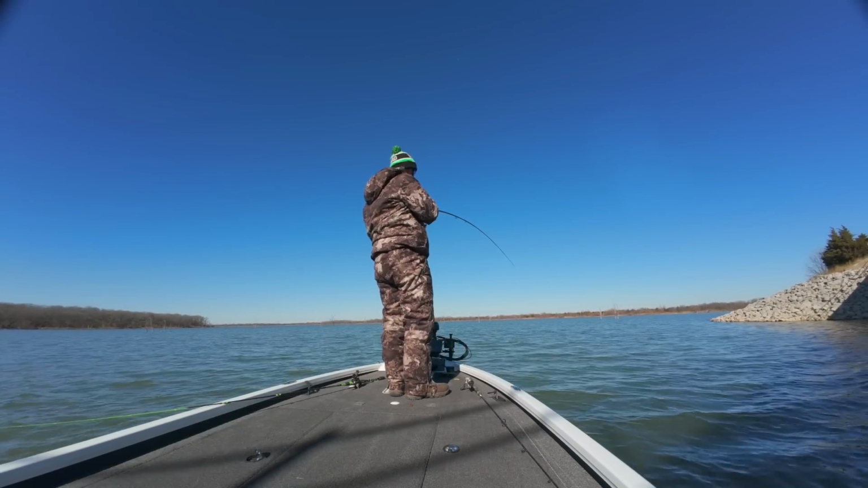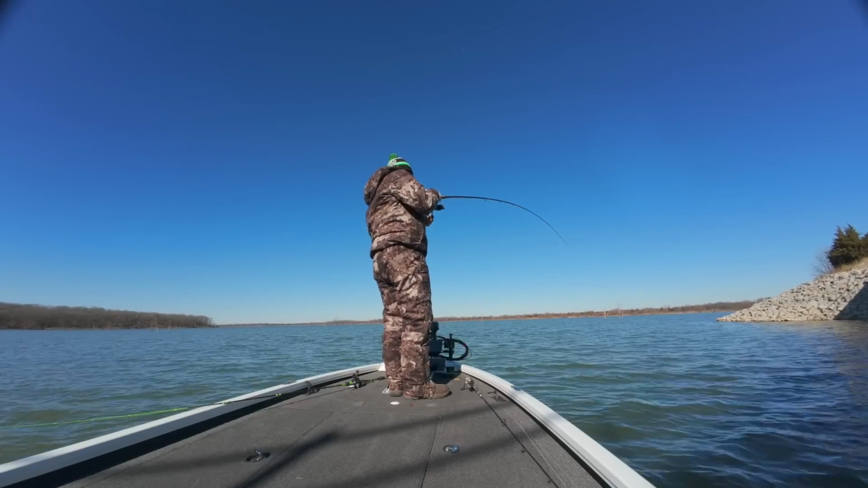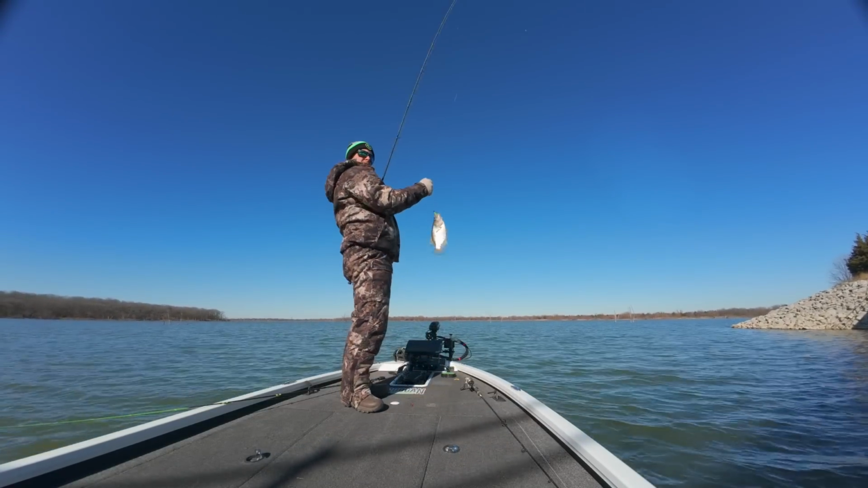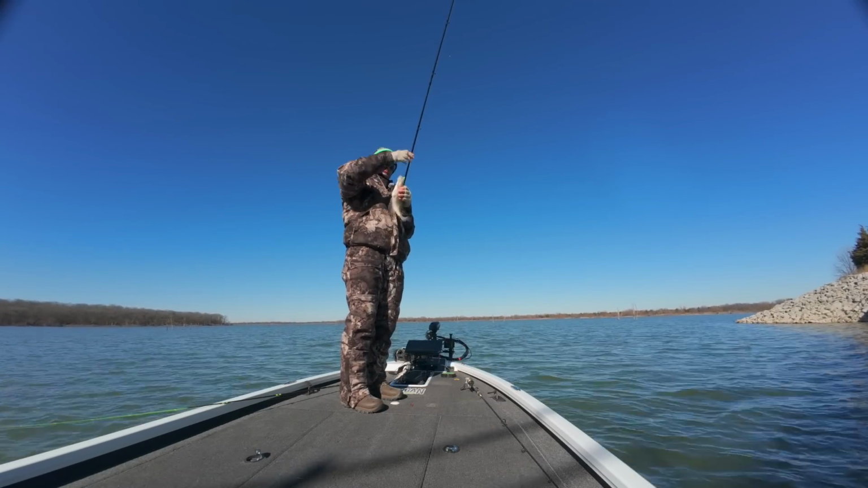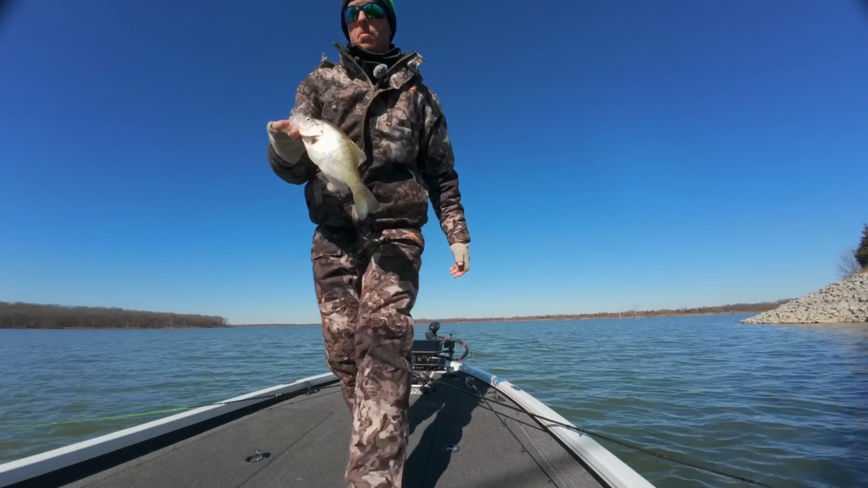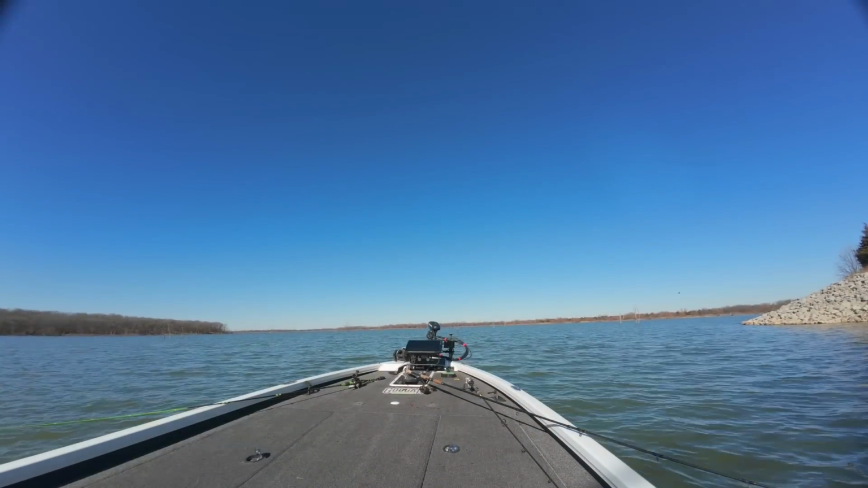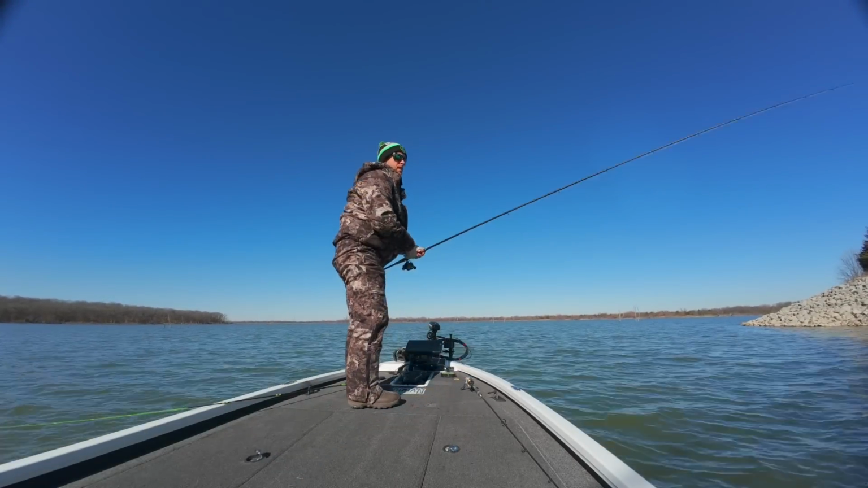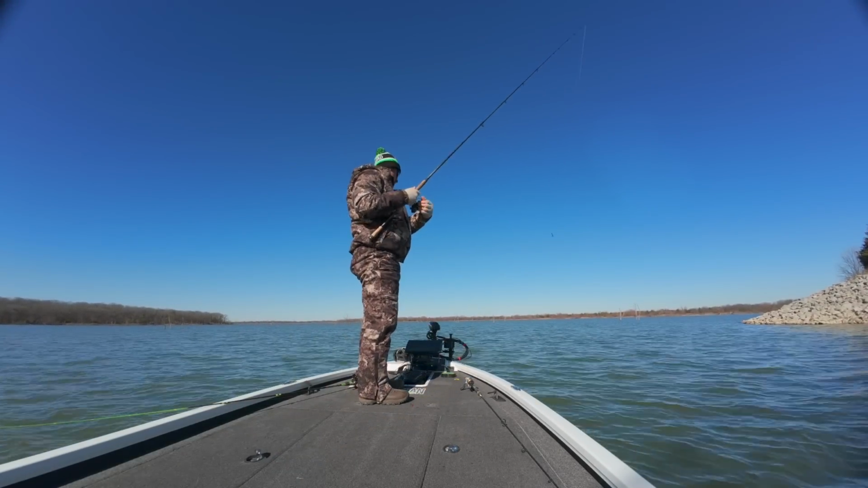I tried a double rig, I tried some hand tied, and then I eventually went back to that black and chartreuse, or toxic waste color, in that dangle dart, and that was the key. I literally couldn't get bit on anything else. Not even a question, as soon as I switched.